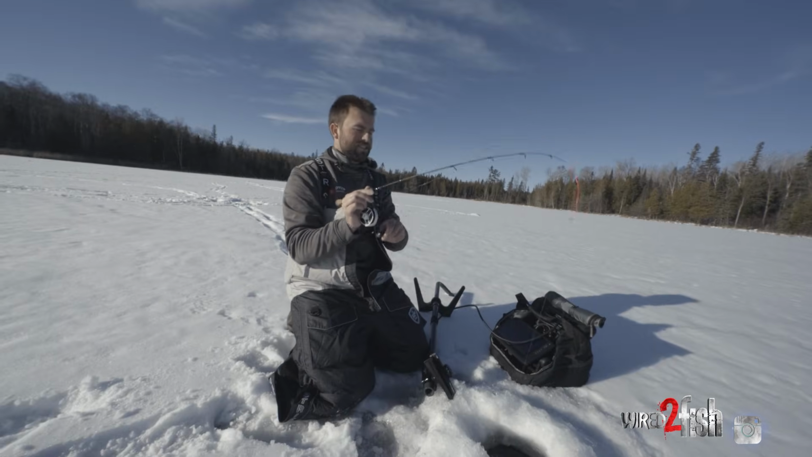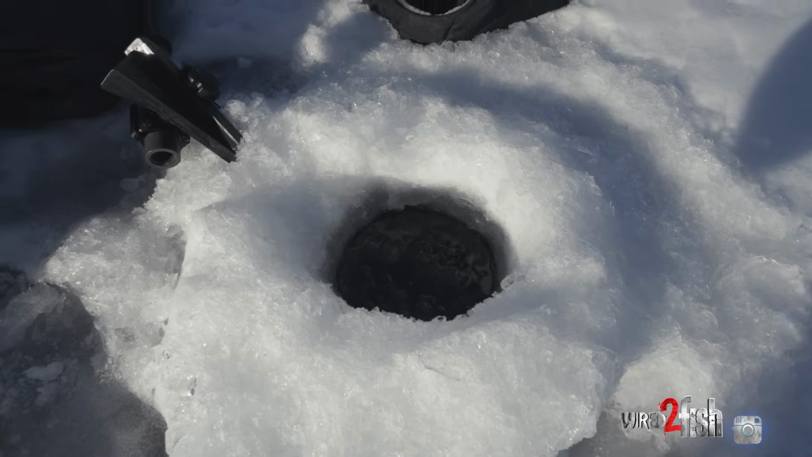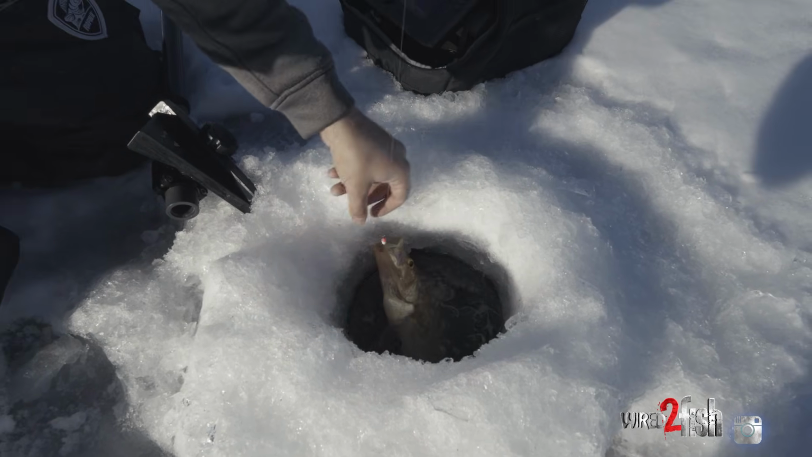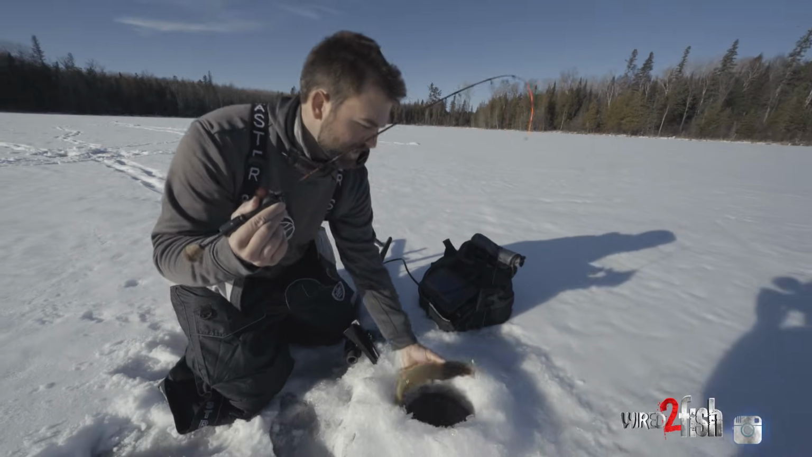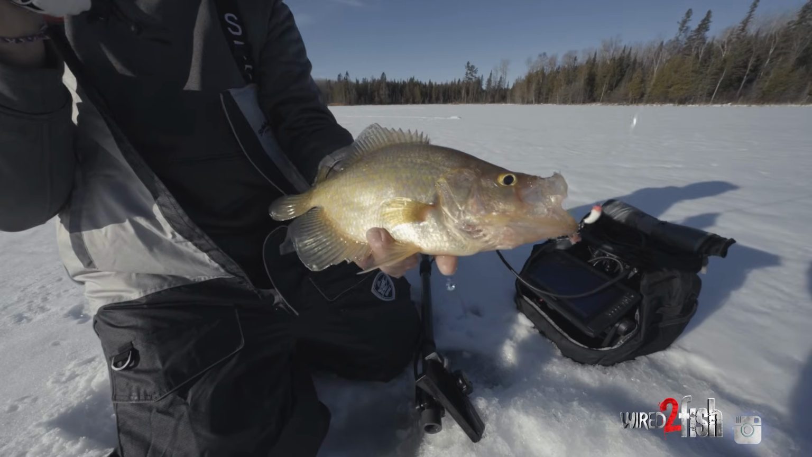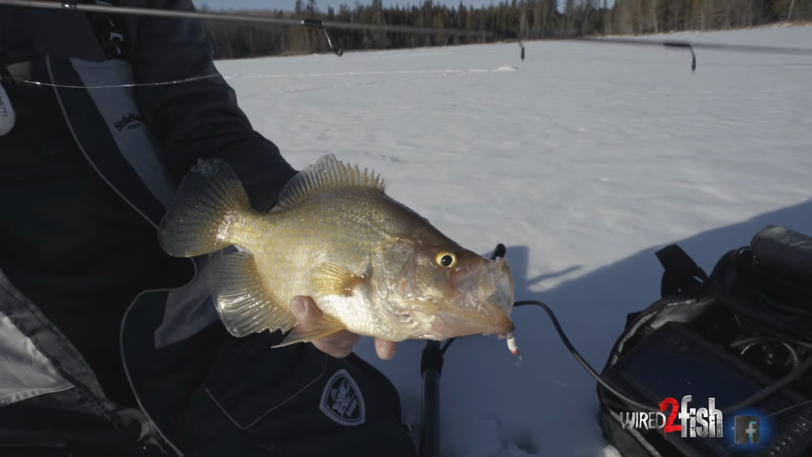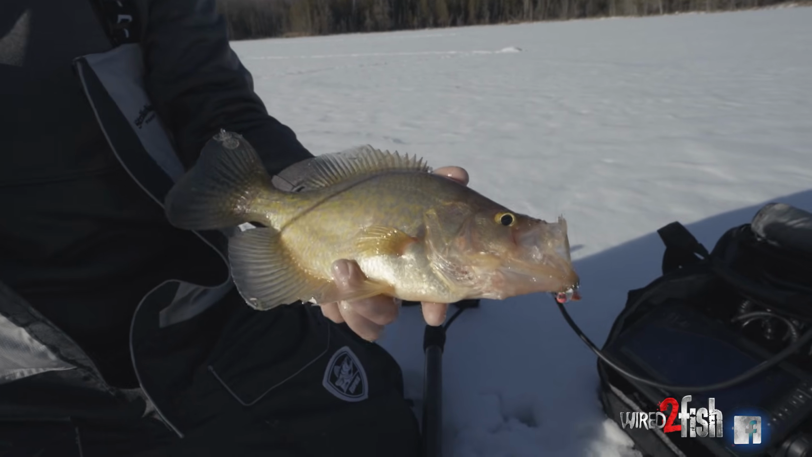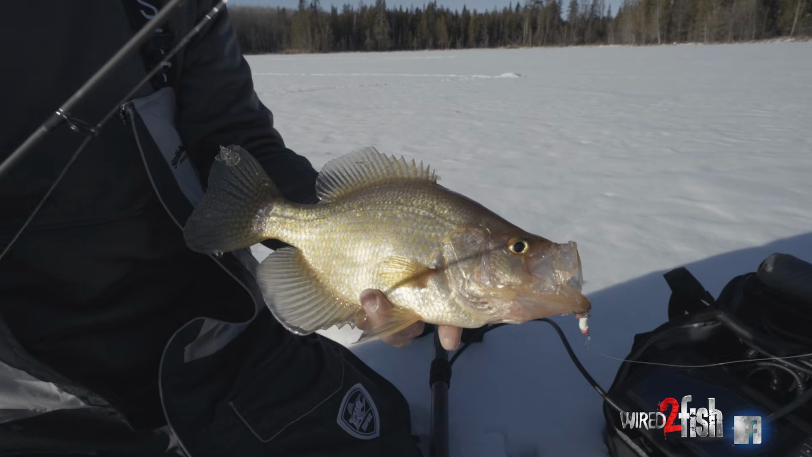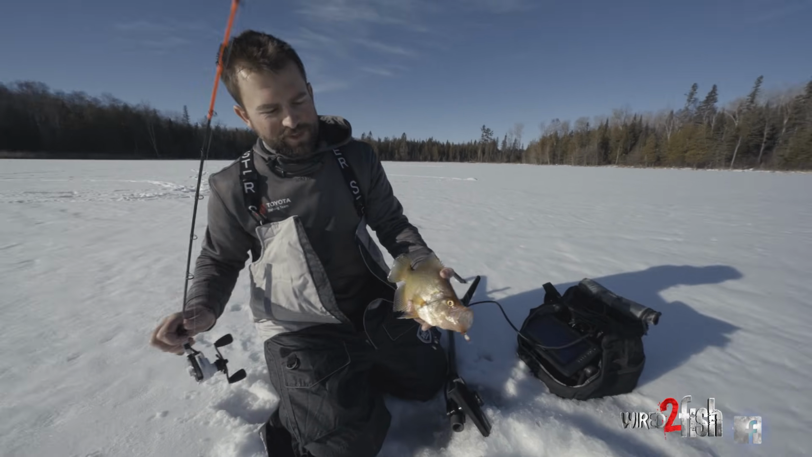This might be nice. Finally got on them. Boy, they are just, oh gosh, golly, yeah, it's a nice one. Look at that big goldie. How pretty is that? Gosh, they're real spooky to get on. I think it's that light snow, a little bit early in the year. They're not quite settled in yet, but we tricked one there.